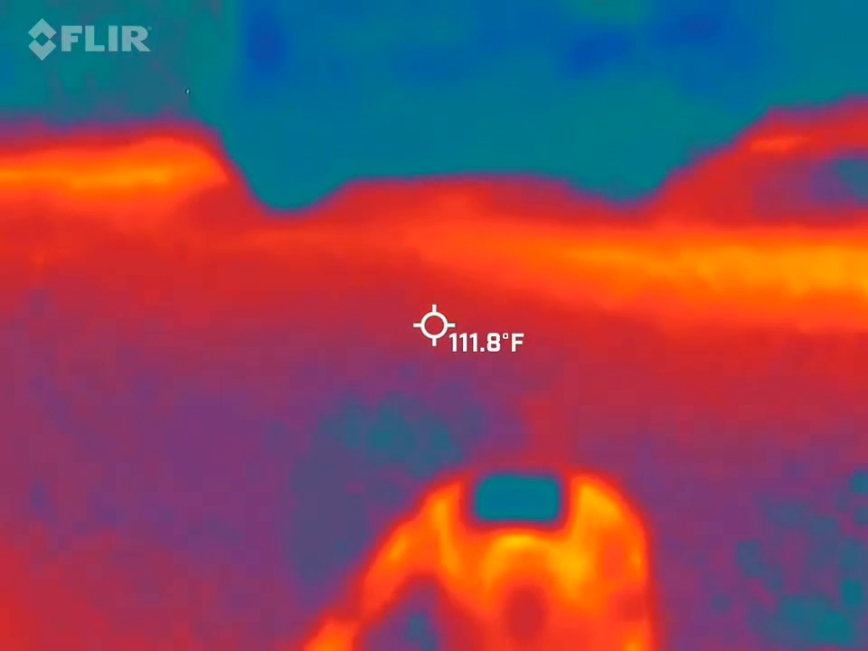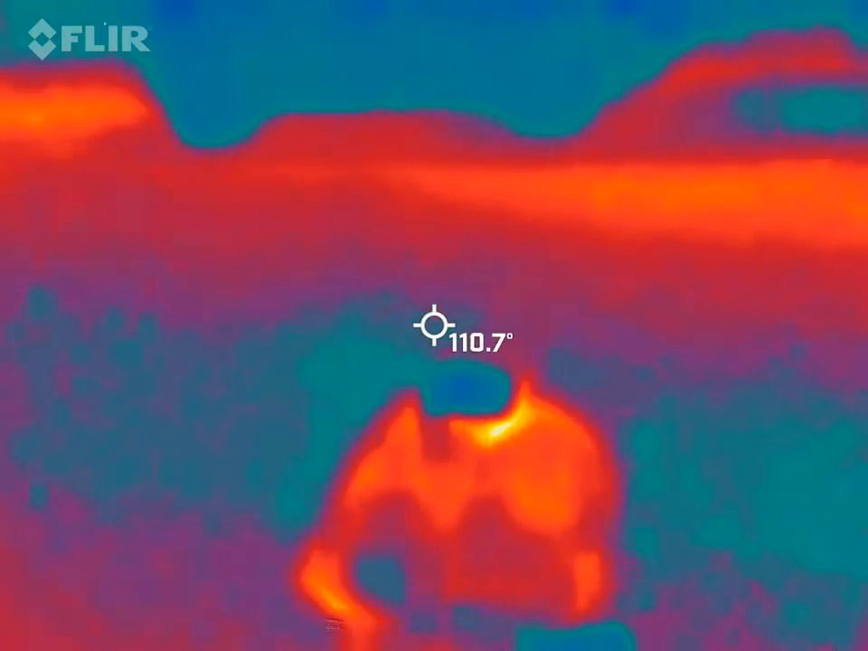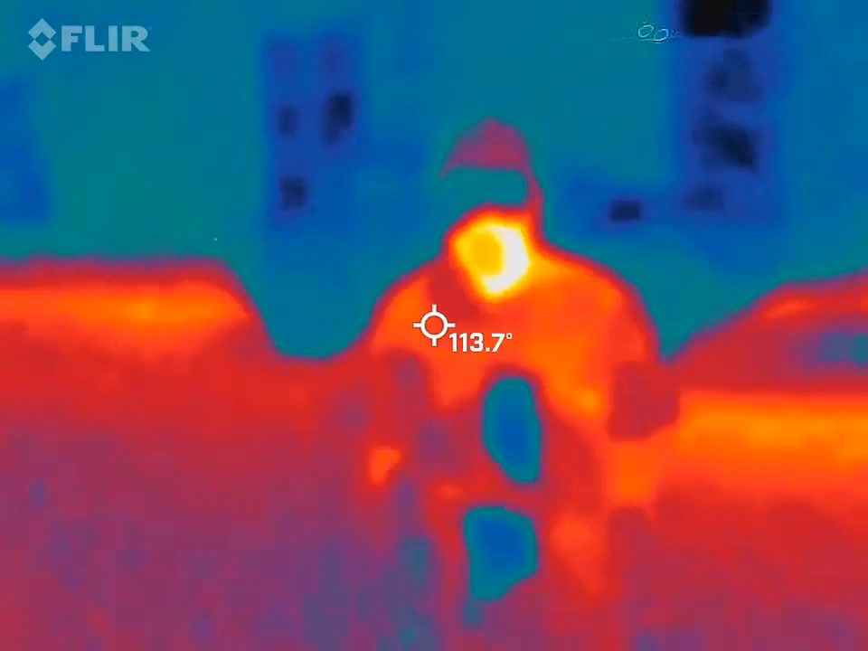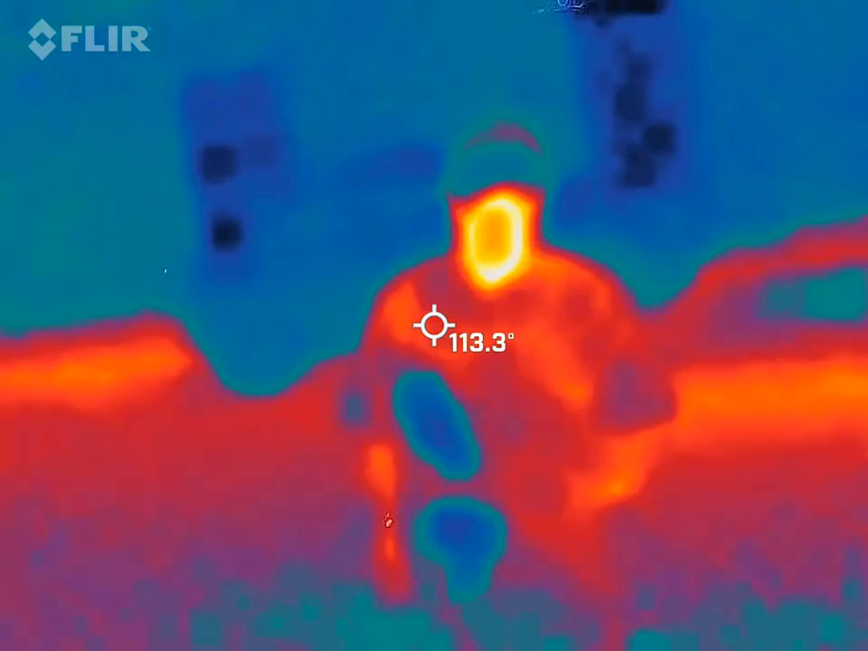So this one is relatively new. We've only had it for about a month. Did you just say Wally? I did. I said, what is that, Wally? So, quick demo on this camera, because it is very unique.